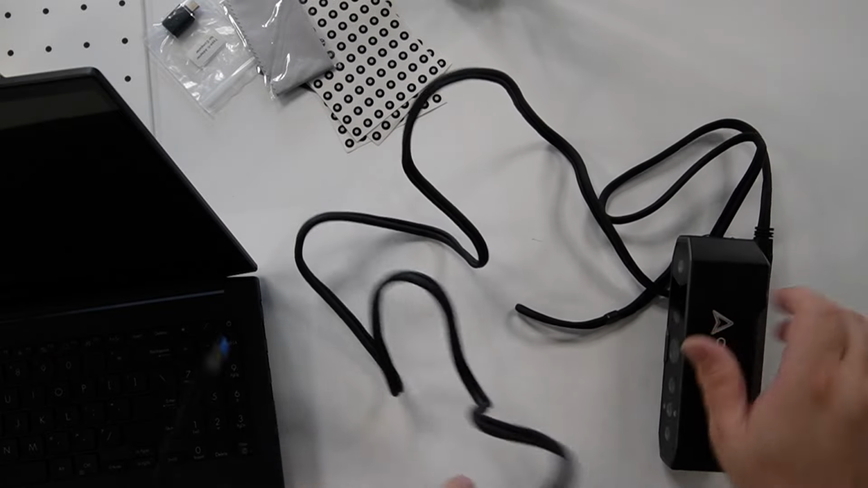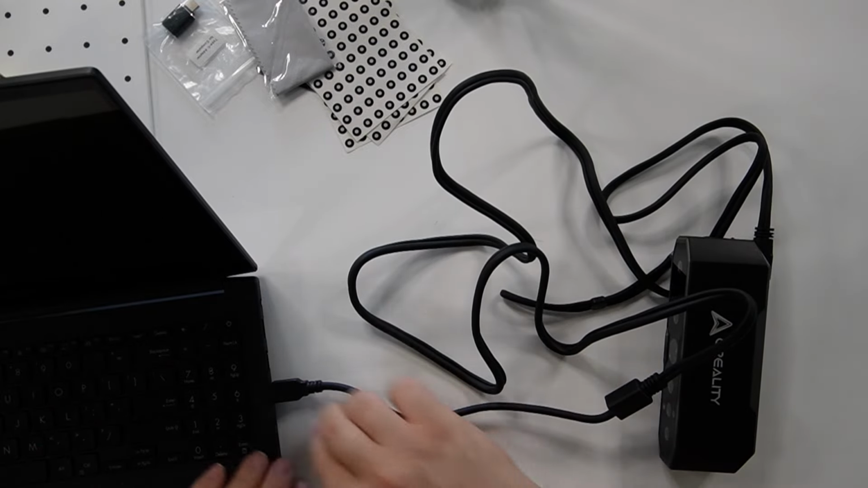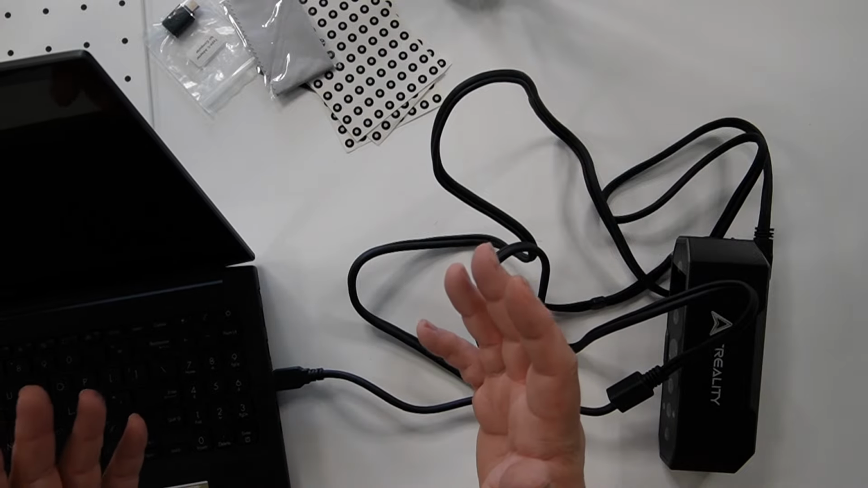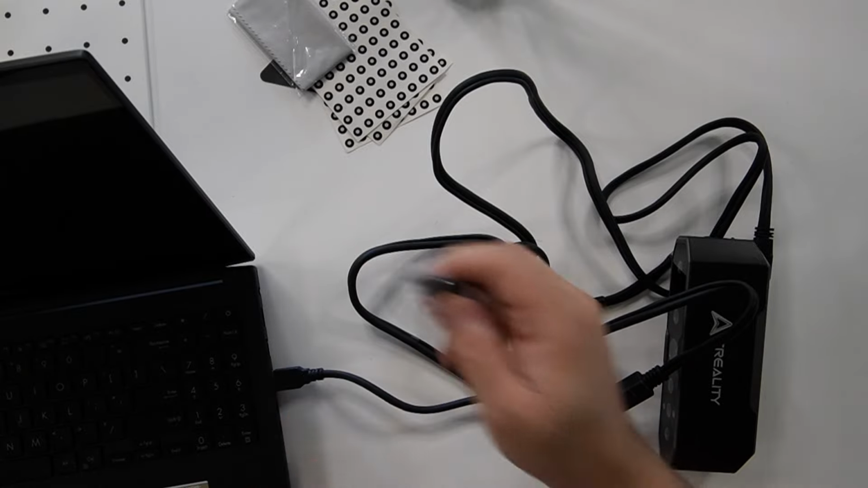And then of course the other side over here really just has to go into your USB port. Now, if you don't have any and you're using a more modern laptop that got rid of all the USB ports, like I mentioned, they have this USB-A to USB-C adapter, which you would plug in.